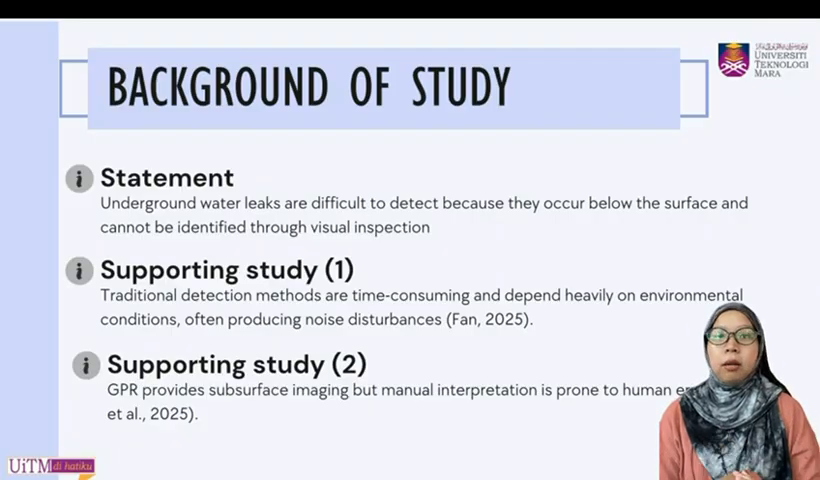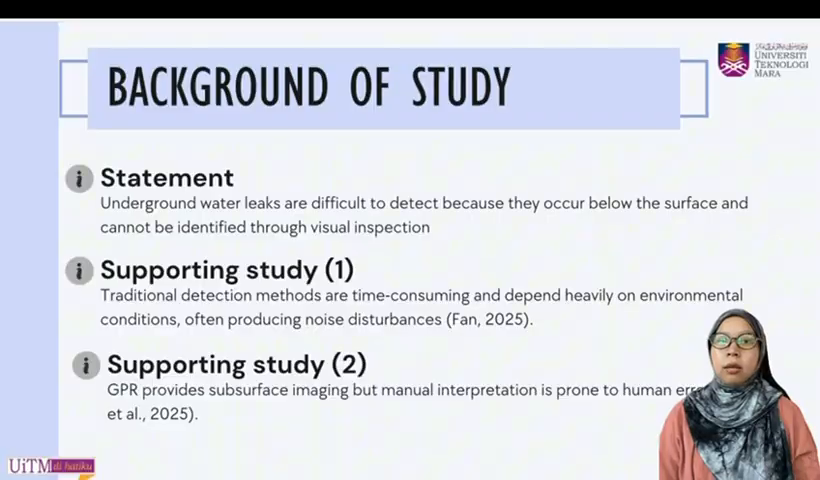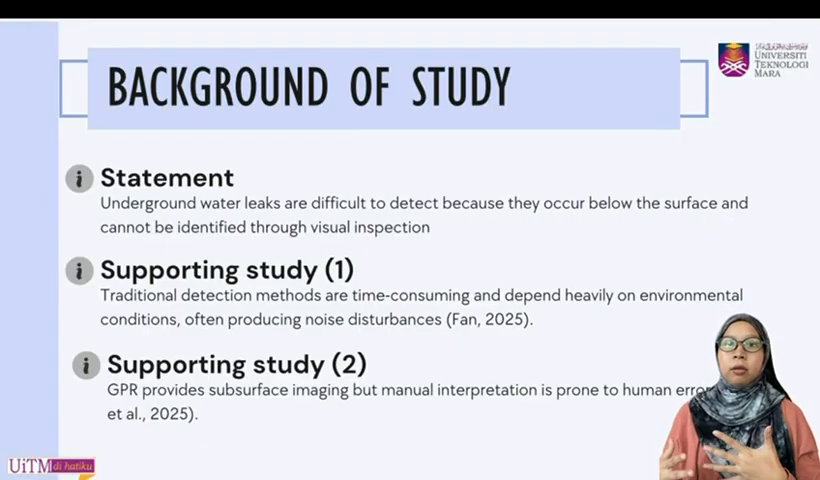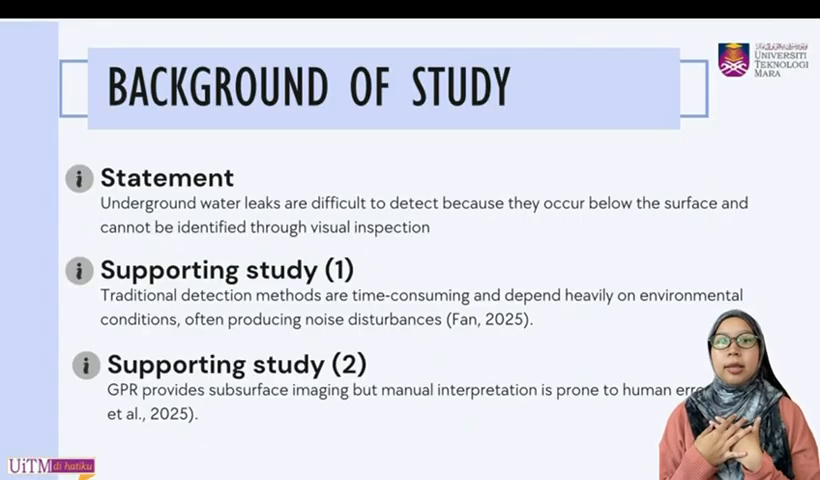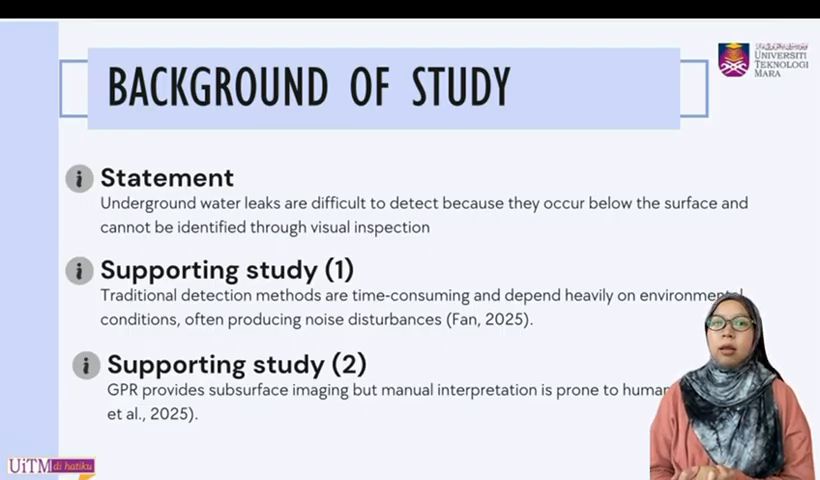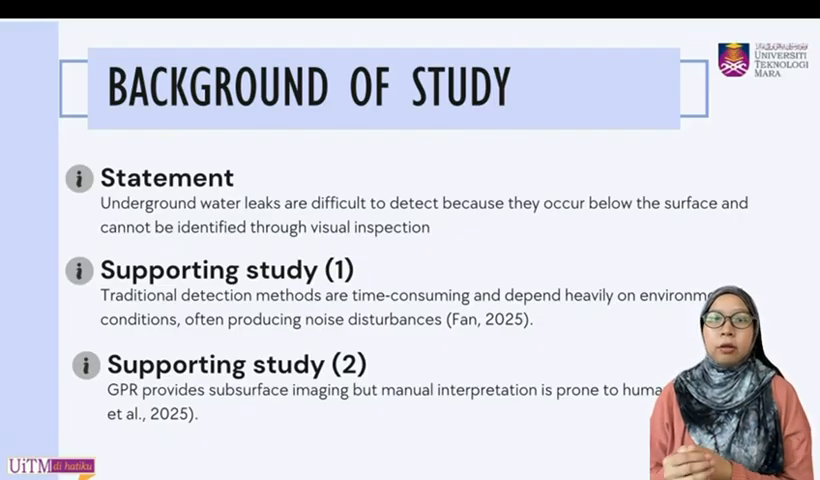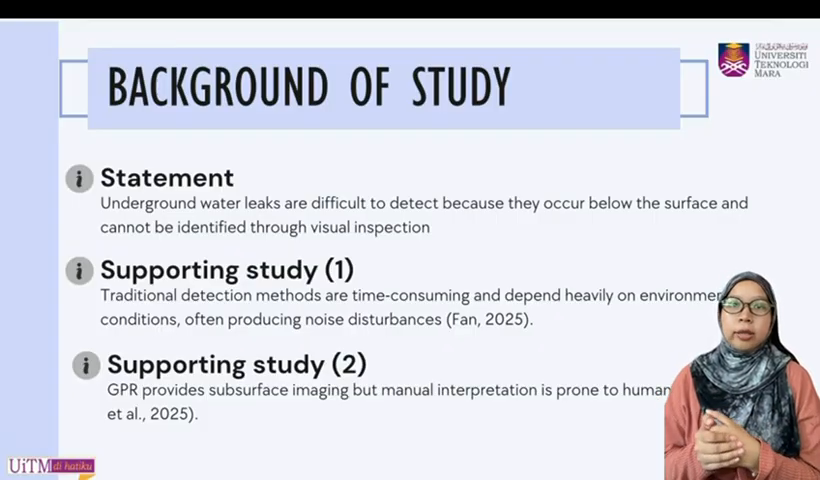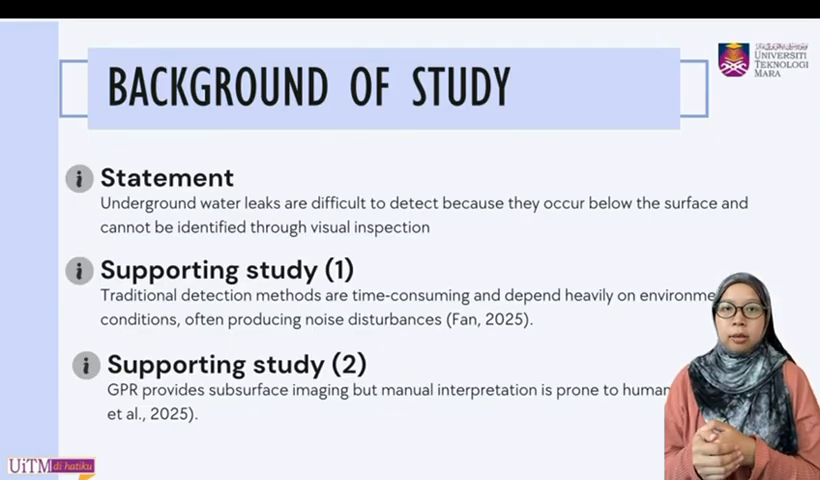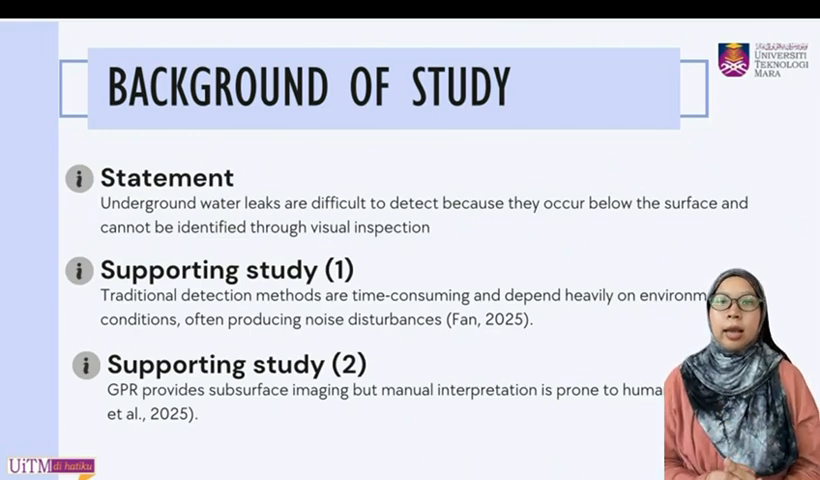So, background of study. There is an opinion that says underground water leakage is difficult to detect because it occurs below the surface and cannot be identified through visual inspection. As we can see, the first supporting study states that traditional detection methods are time-consuming and depend heavily on environmental conditions, often producing noise disturbance. GPR, however, provides subsurface imaging, and manual interpretation is prone to human error as highlighted by